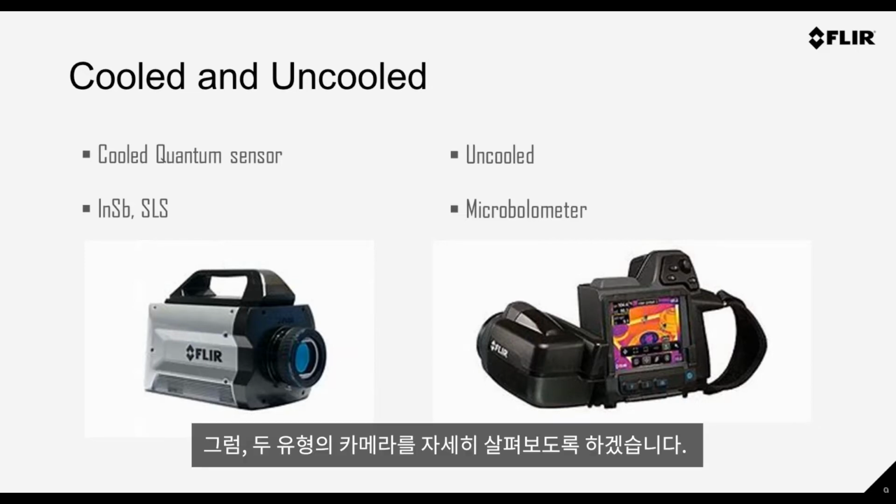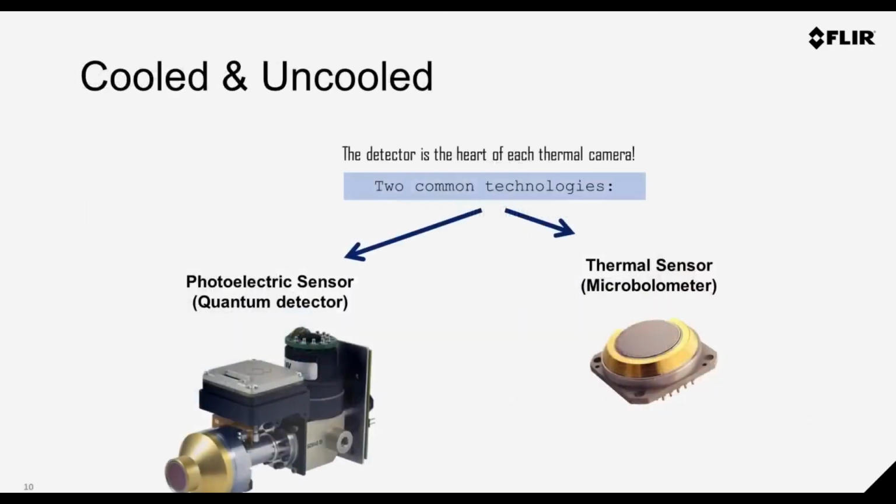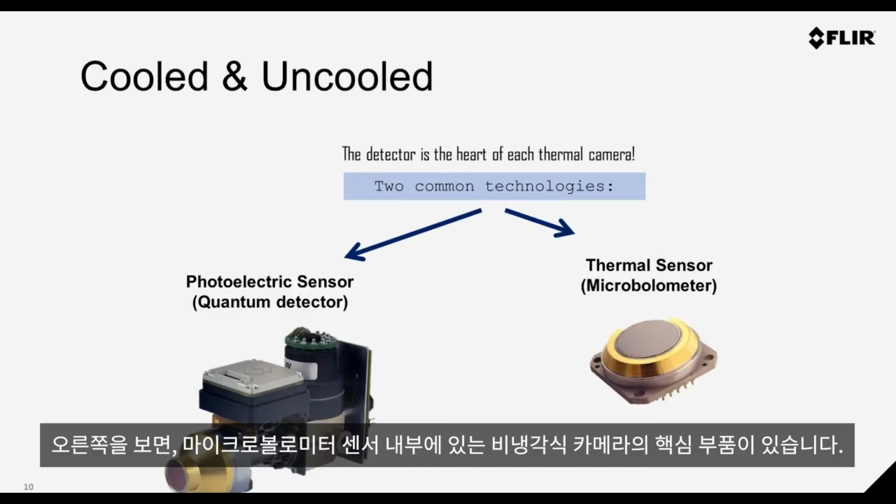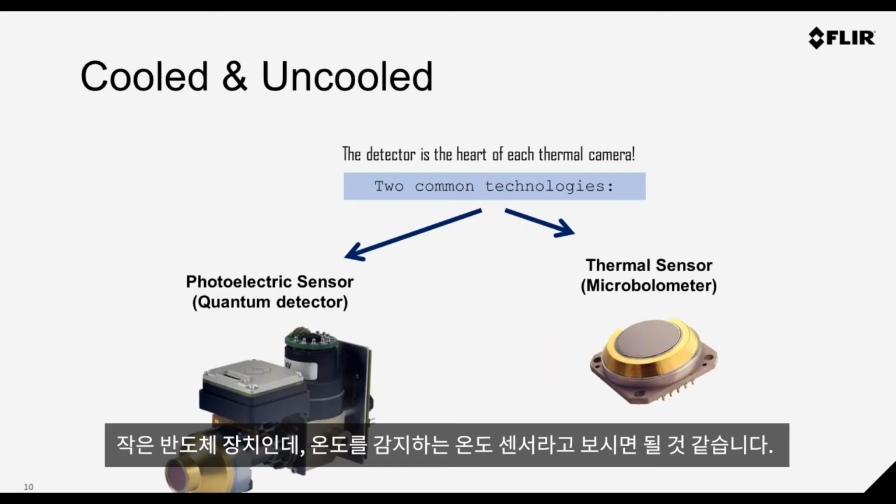Let's explore the engines inside these types of cameras in a little bit more depth. So cooled and uncooled, what do we have here? If we look to the right, this is the core, or the engine, as you may say, inside of a microbolometer sensor. It's a small semiconductor device, and it's a thermal camera.